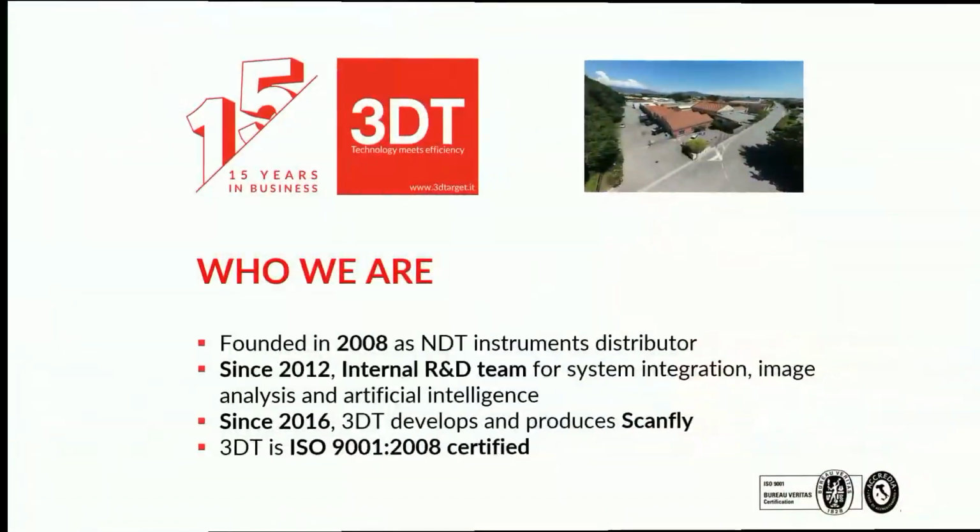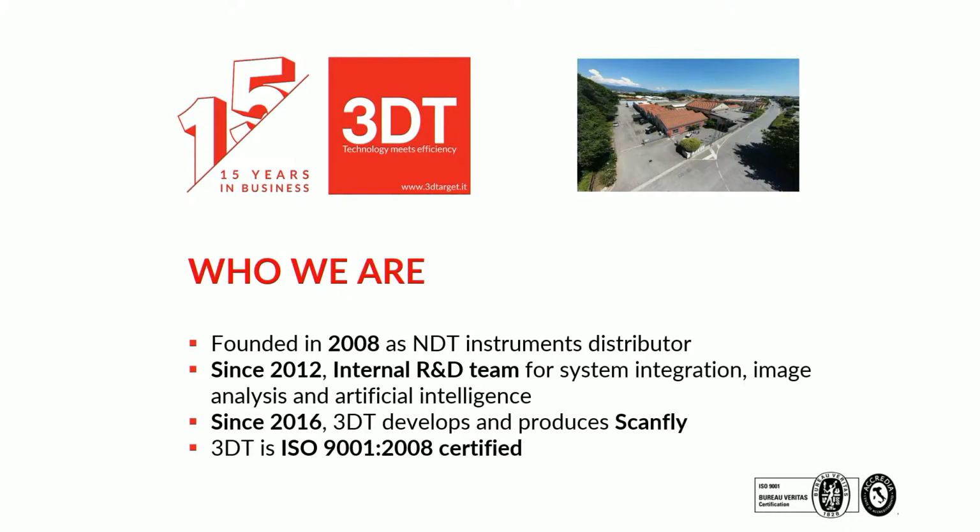Okay. So I'm Paolo. I'm the Chief Commercial Officer of 3D Target. We are a company based in Italy. We were founded in 2008 as a non-destructive test instrument distributor, and then since 2012 we moved to doing custom projects. We have an internal R&D team, and we do custom integration, hardware and software-wise. And then since 2016, we started to develop and produce Scanfly.